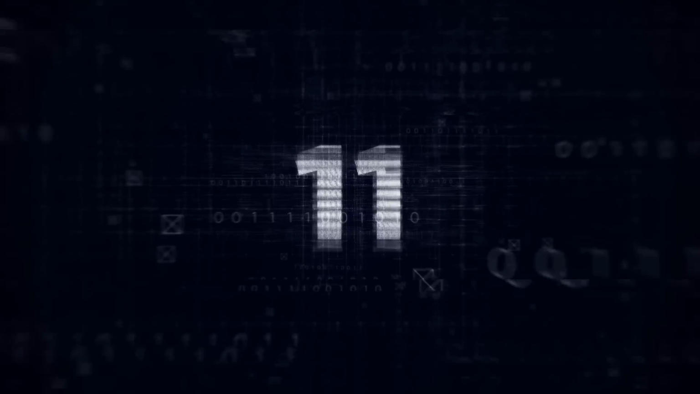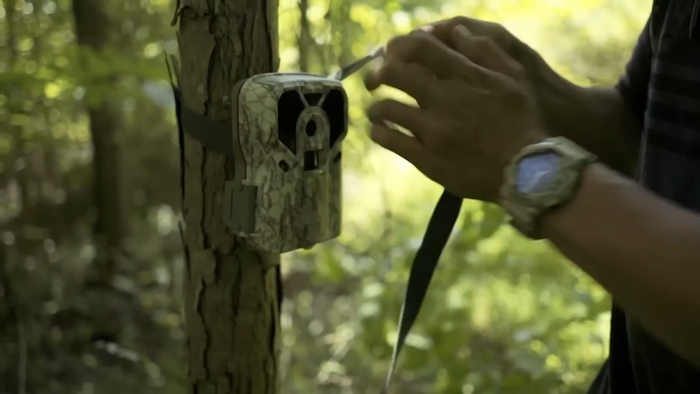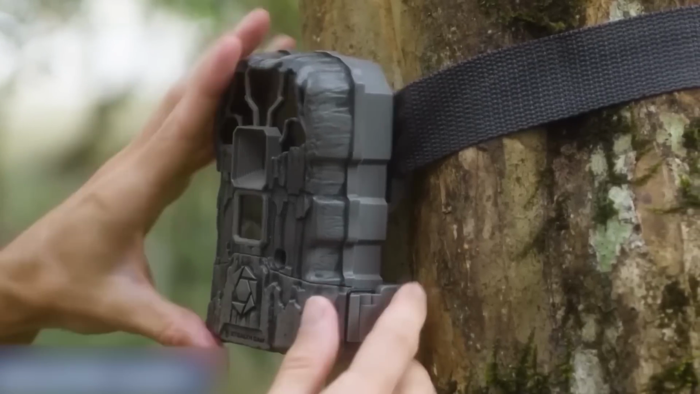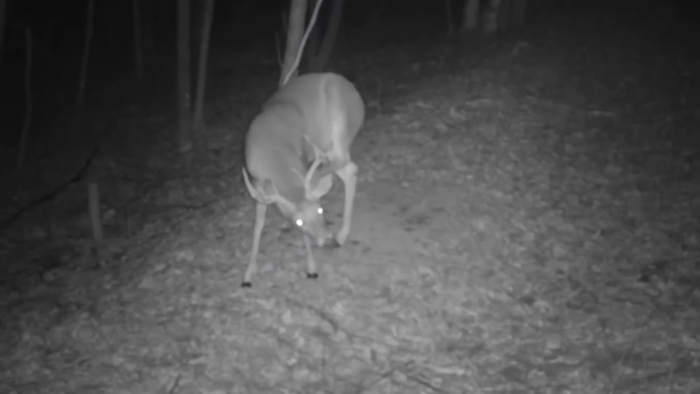Number 11. Deformed deer. This wildlife hunter set up a trail cam to capture some of the animals that can be seen in the vicinity. When he checked the footage the next day, he was amazed at what it caught. He was so shocked that he had to double-check the video before uploading it to the internet. After studying the images to be sure he had seen the right thing, he noticed that the deer was off. He thought it was an ordinary animal until he zoomed in.